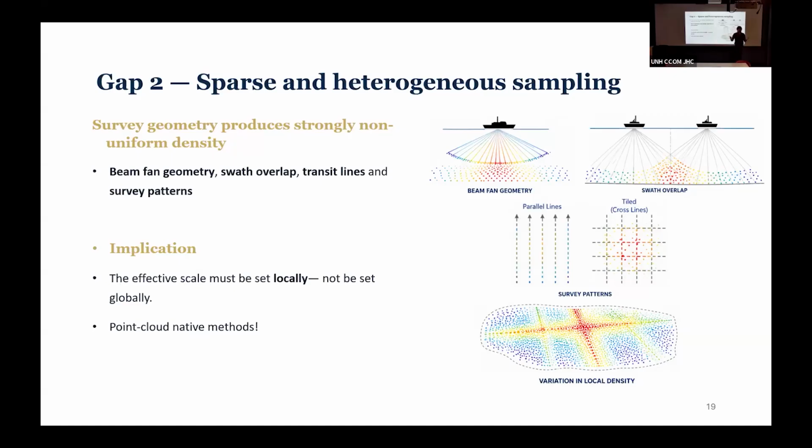If you have overlap during your survey, those overlap areas are going to be more dense, even if you have 200%, because of the beam fan geometry. And how you run your lines too. If you run them parallel, or if you run cross lines, you're going to cause different densities. So it's not something we can control, and it's not something we should try to control. And at the end, you have surveys that look like this, with varying levels of density depending on the terrain relief, depending on acquisition.